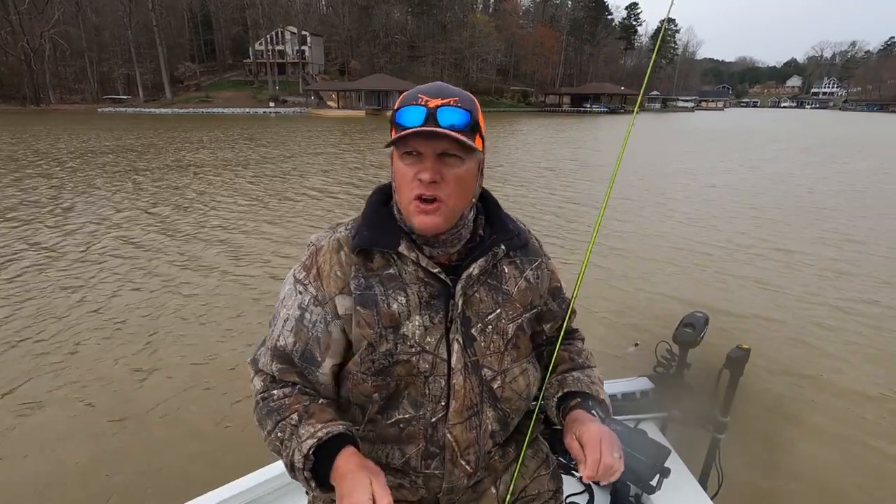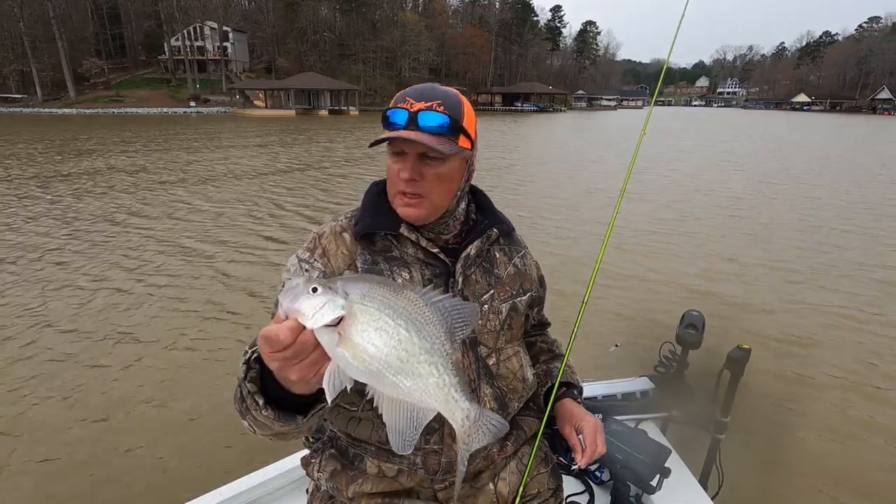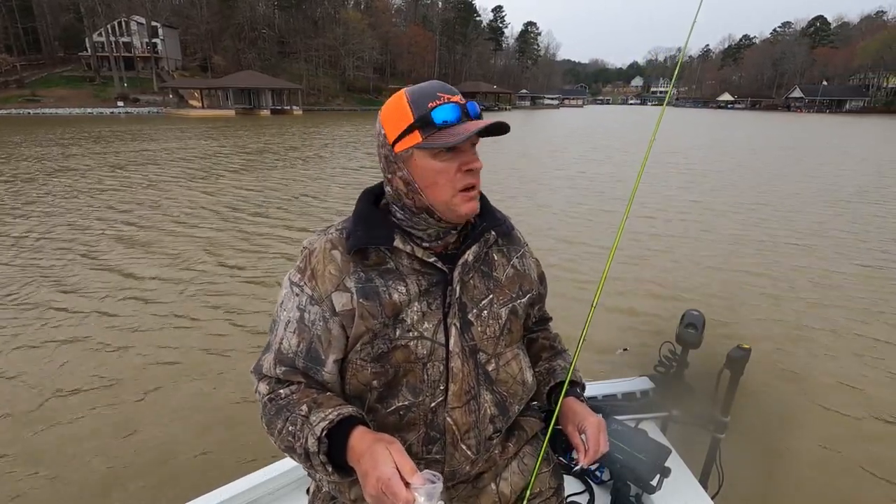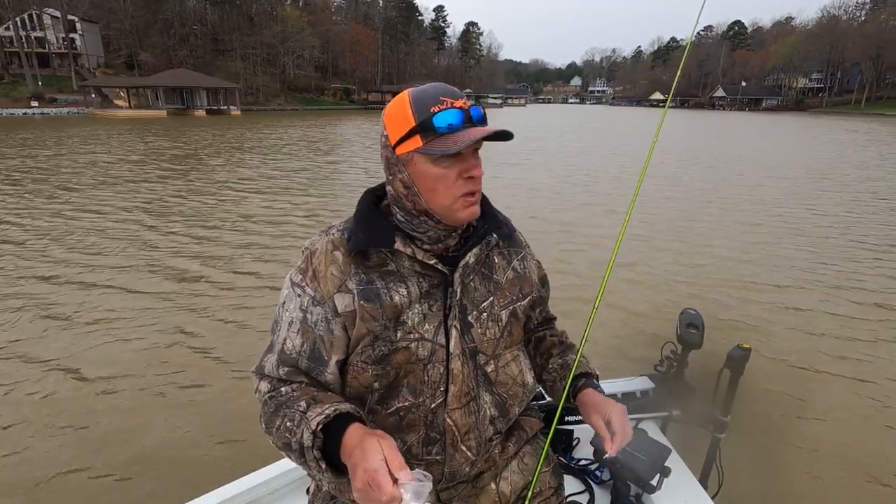I tell you, fish are lethargic today. This low pressure's coming over, I think, and it's making things tough. I may go hang out at the bridge for a little while just to get out of this rain. I don't want to get wet.